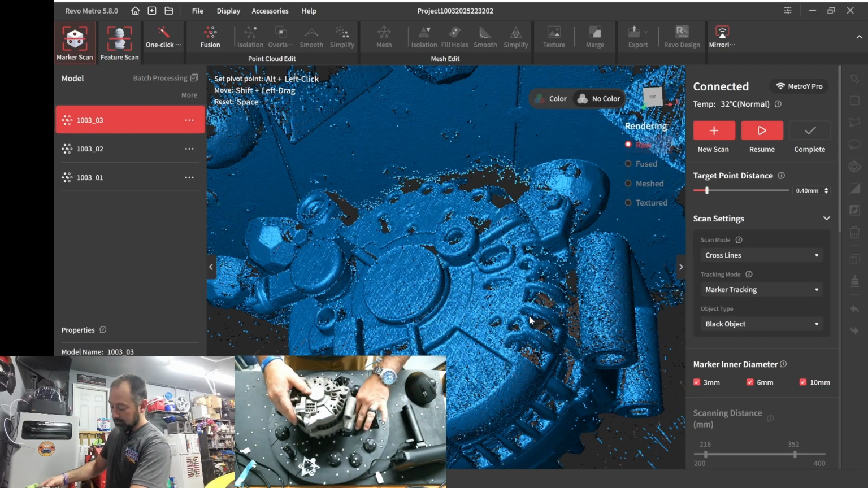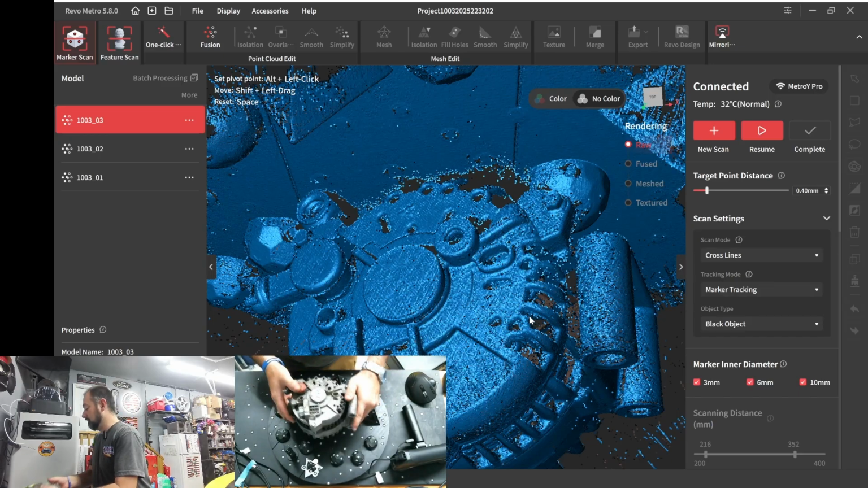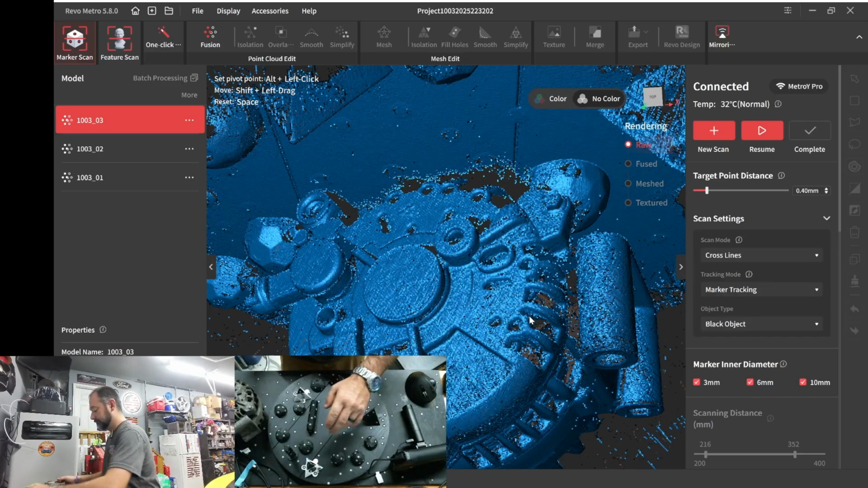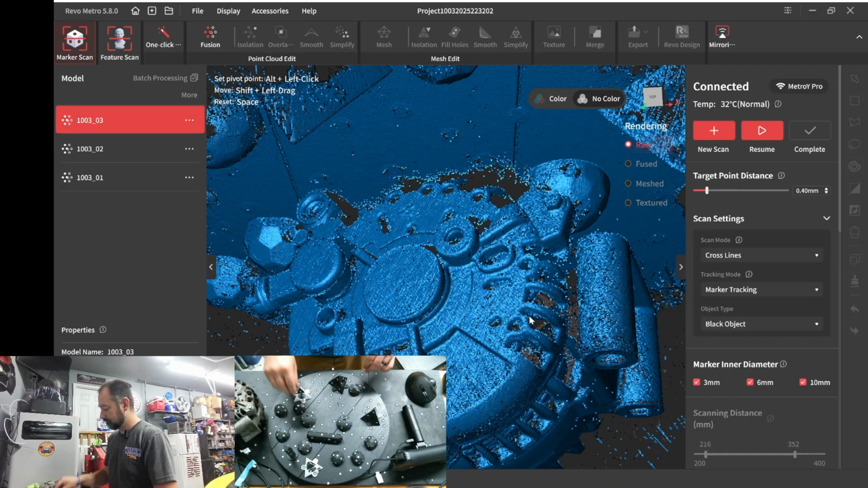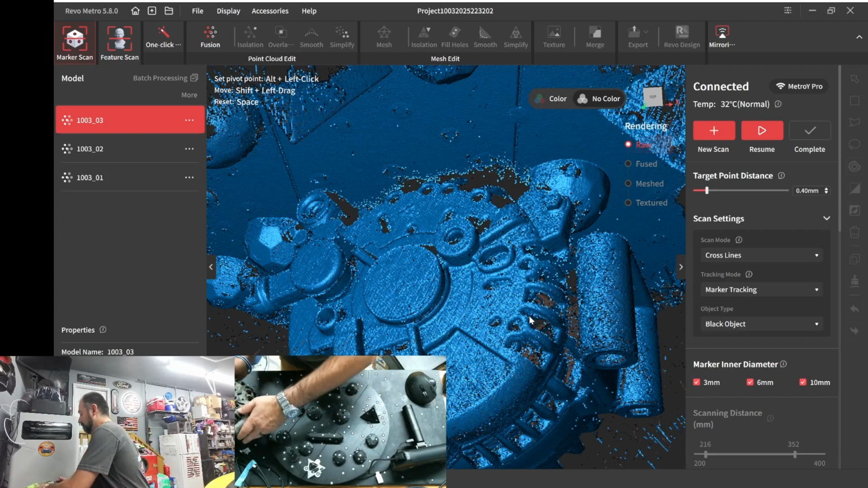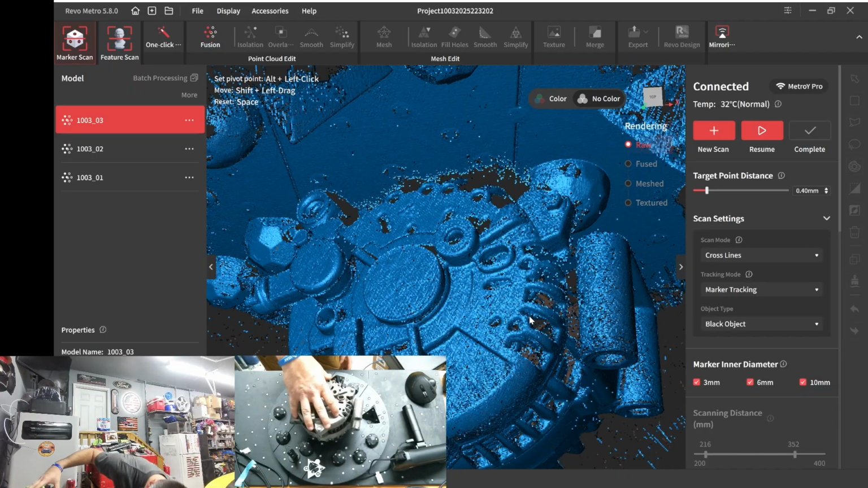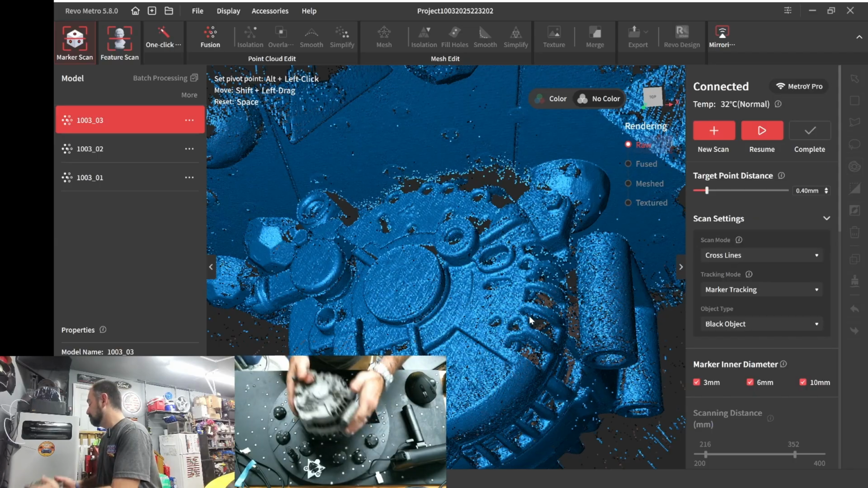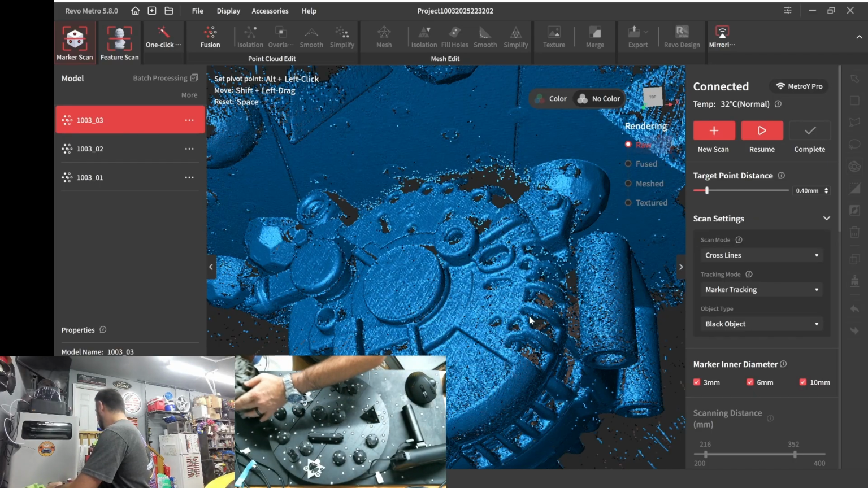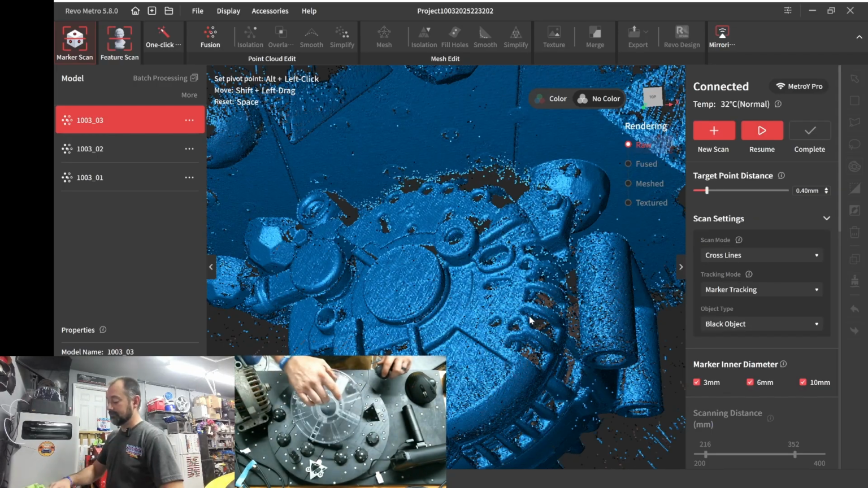So, I need to have some pieces. I keep these around, empty spools.